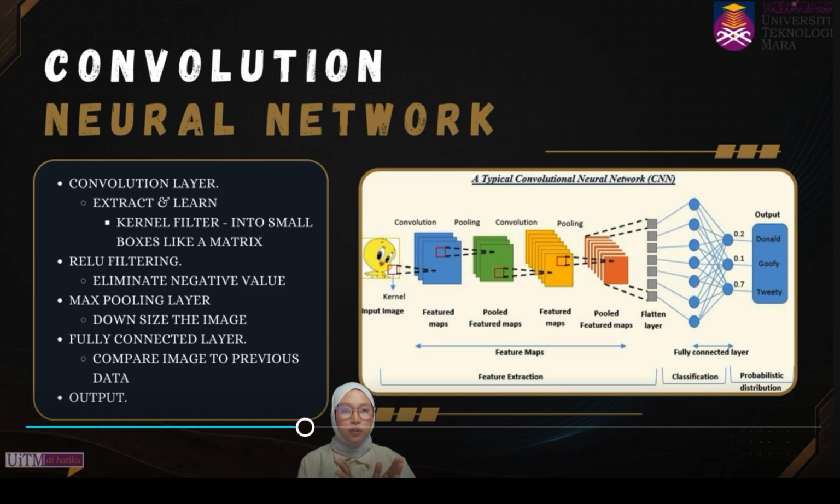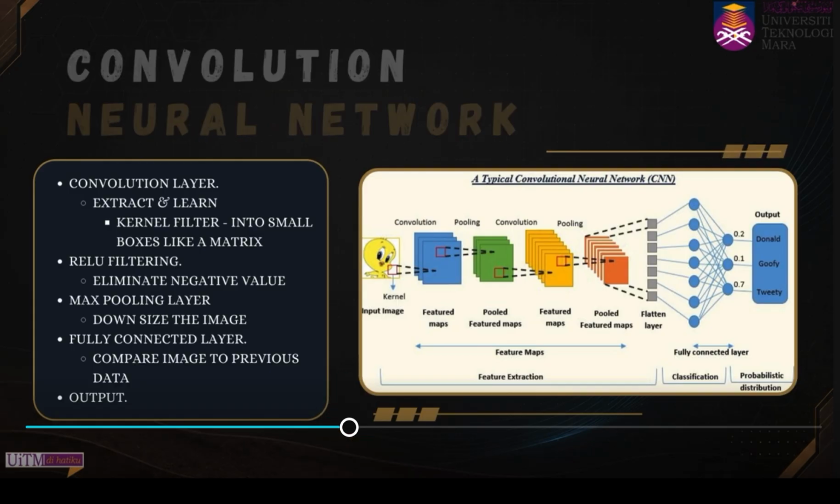Then we have ReLU, which eliminates negative values. The next layer is max pooling, which downsizes the image so it helps CNN process the image smoothly. Then the fully connected layer compares the image to the previous data that we provide. And then output.